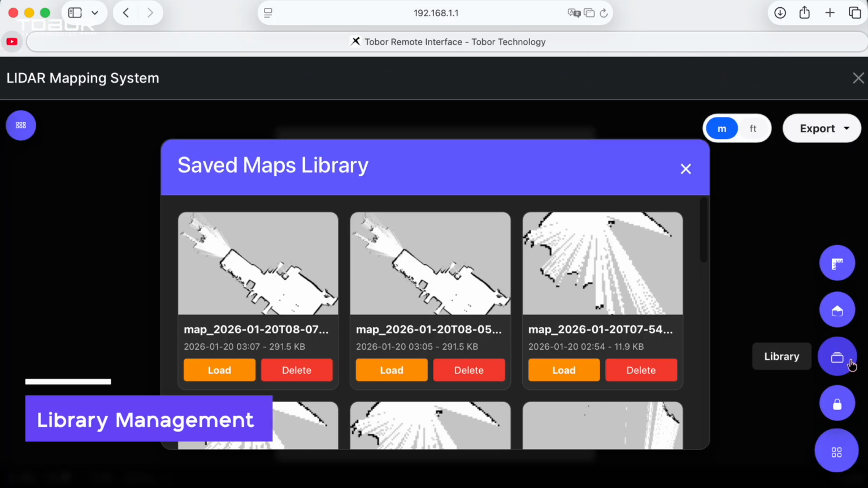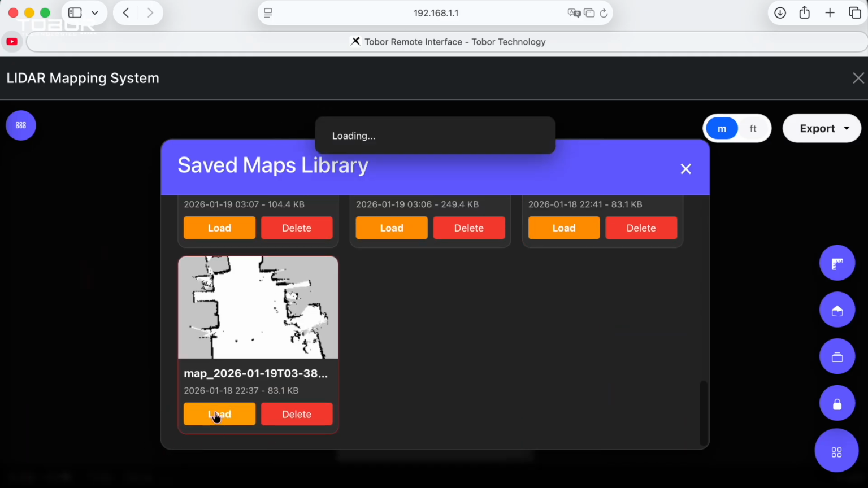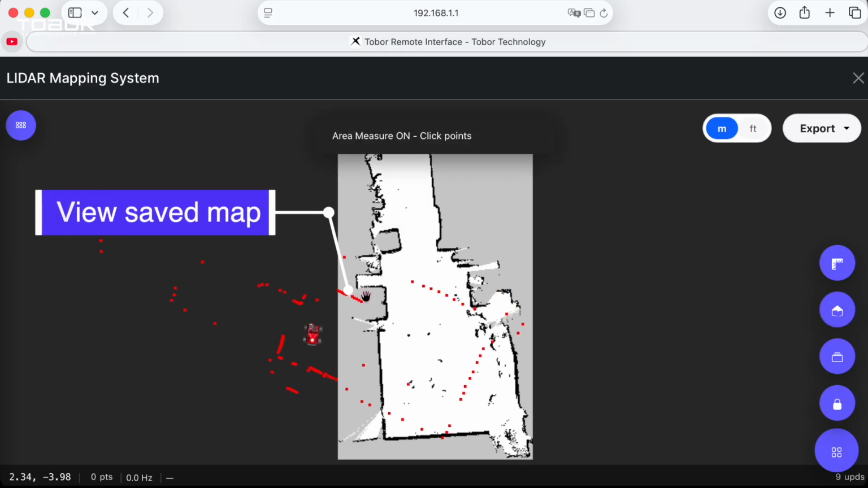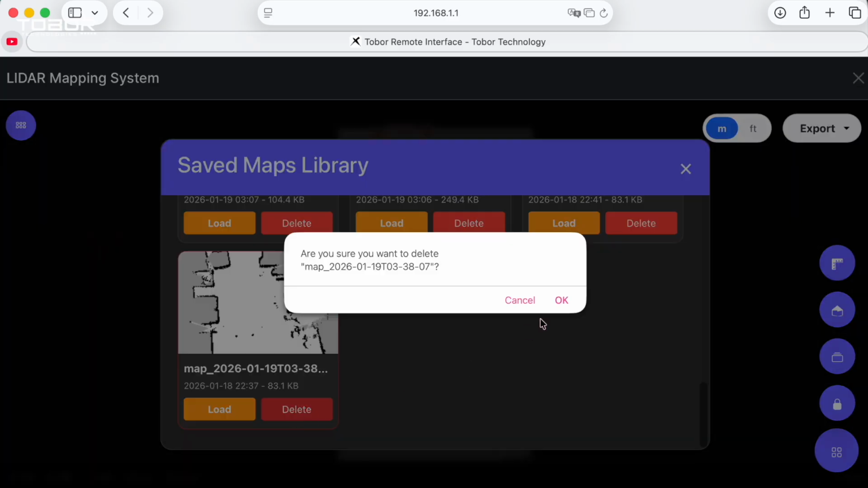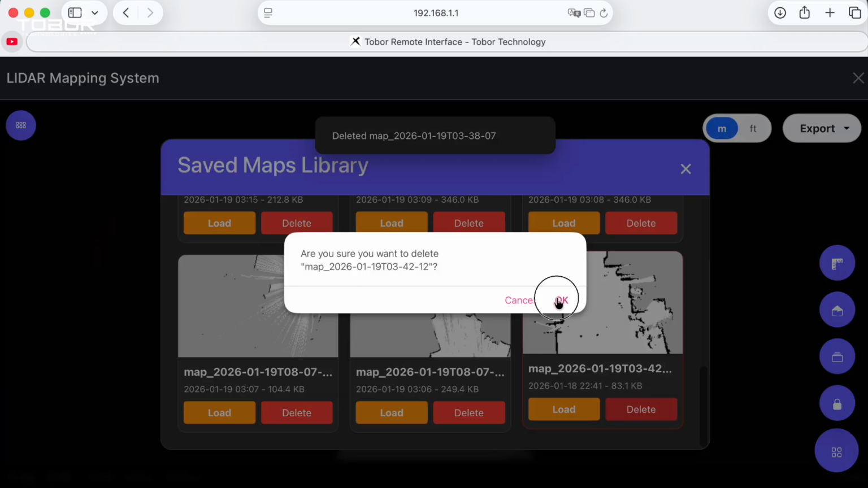Next, open the library to access your entire archive of saved maps. This feature allows you to load previous scans to verify measurements or export data without needing to deploy the robot again. However, be mindful of your storage limits. Accumulating too many high-resolution files can fill the robot's memory card, so we highly recommend regularly deleting obsolete or unused maps to keep your system running at top speed.